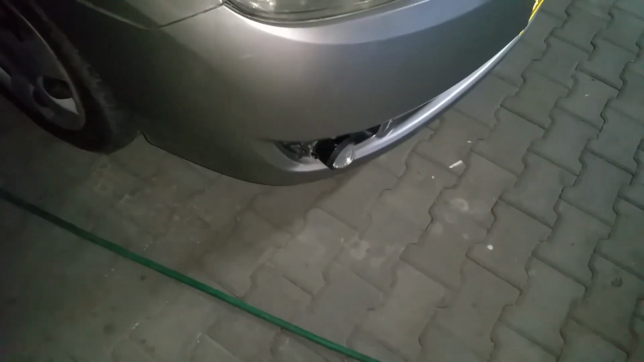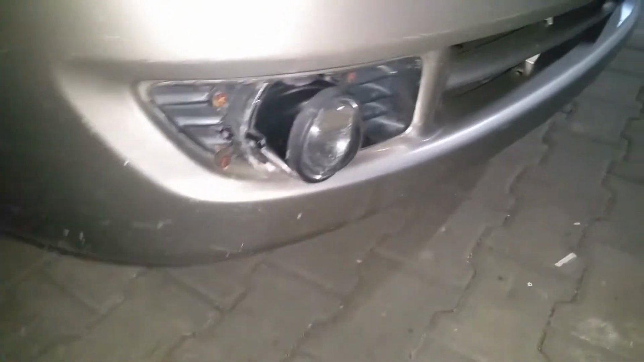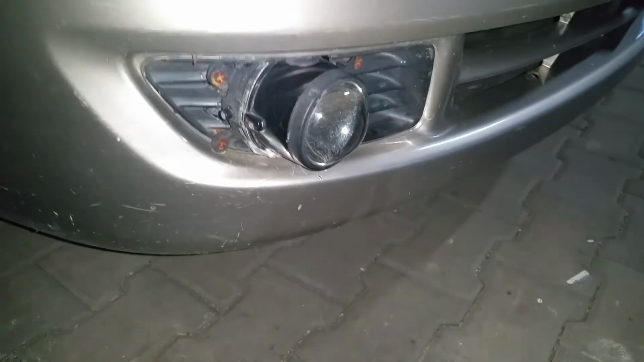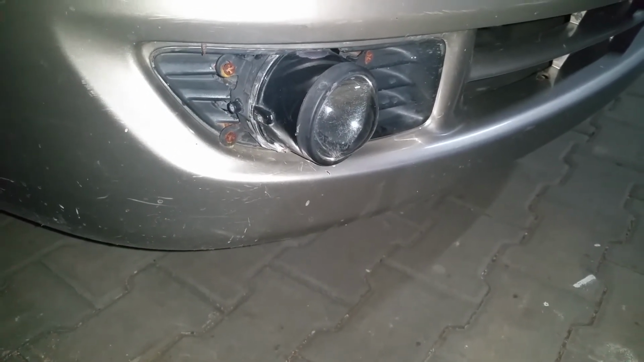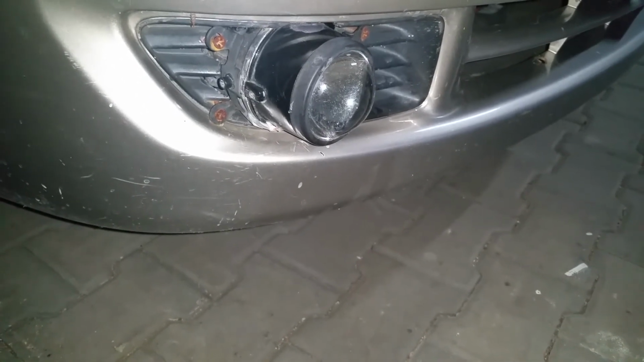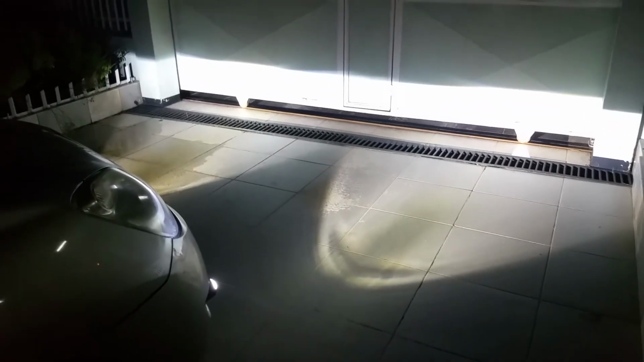So we are right now at the car and I'm going to install the bulb in this projector fog light. Right now it has a H11 halogen bulb inside. I will replace both of them and we'll see how it looks like later. So the LEDs are now installed and this is how they look like.